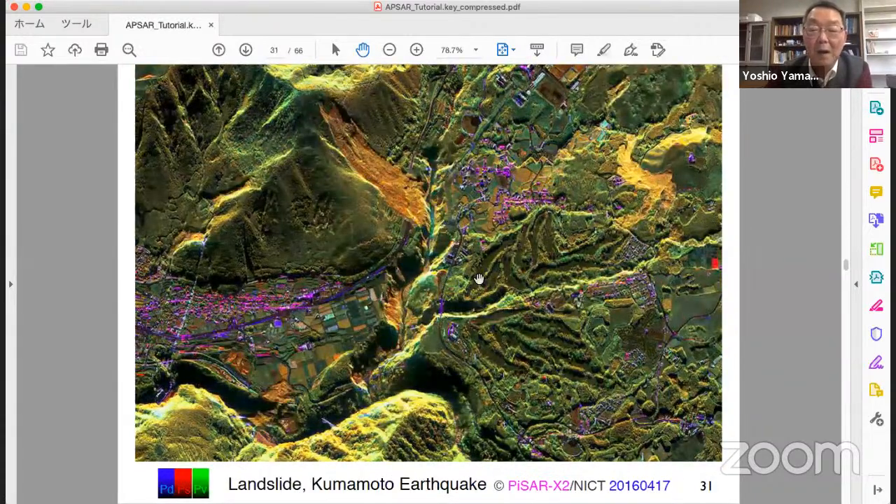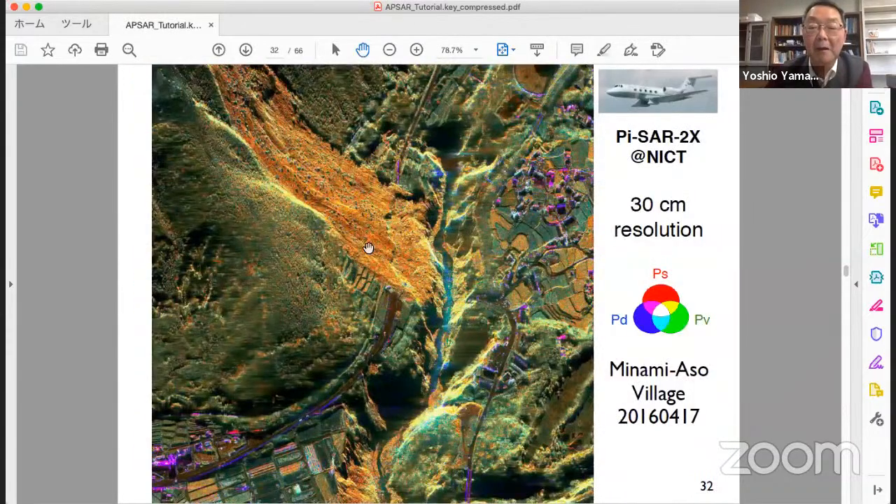This looked like a photo. And by taking advantage of high resolution mode, we expand this landslide area in 100% resolution, 30 centimeter resolution, PolSAR 2X. Minami Aso village.